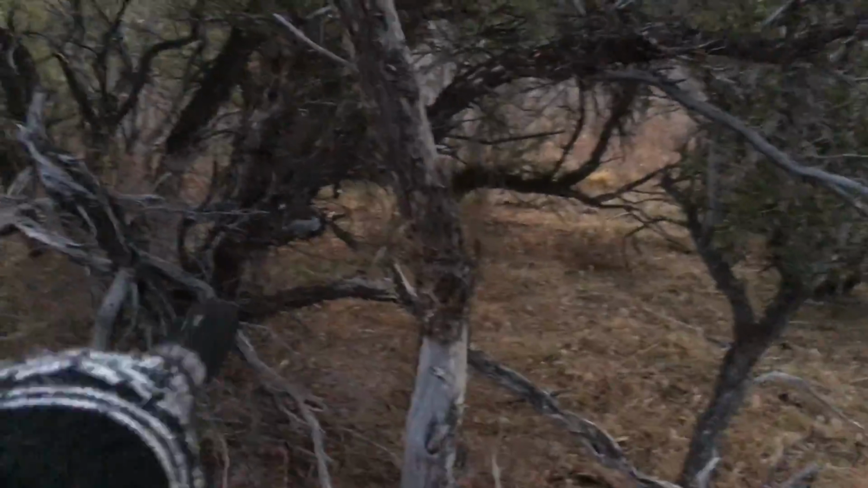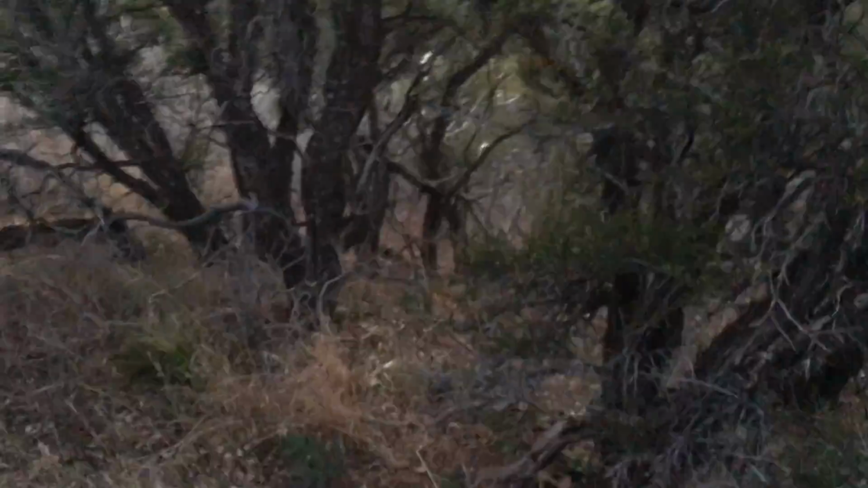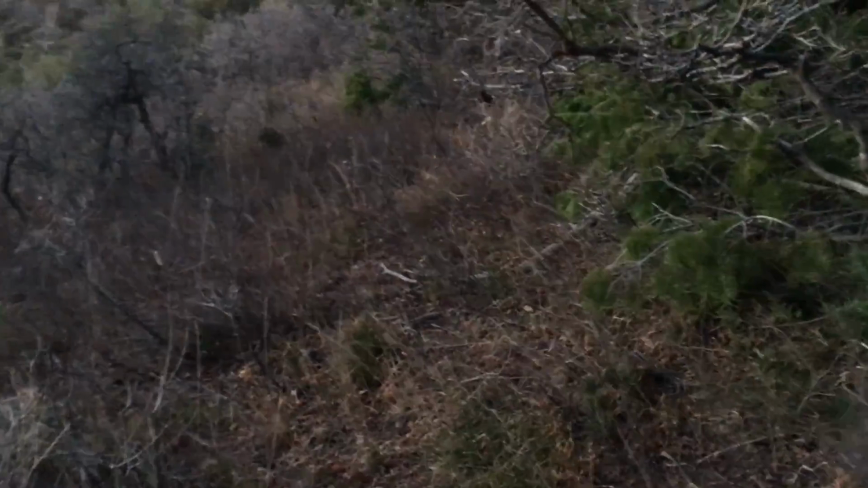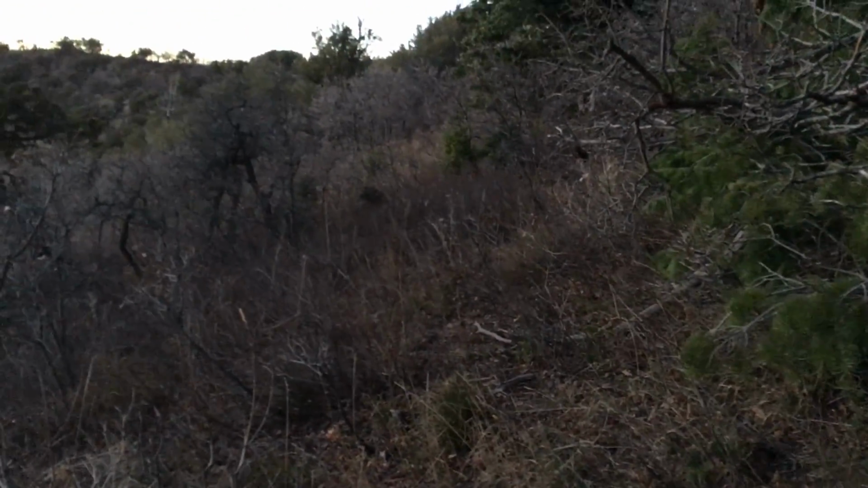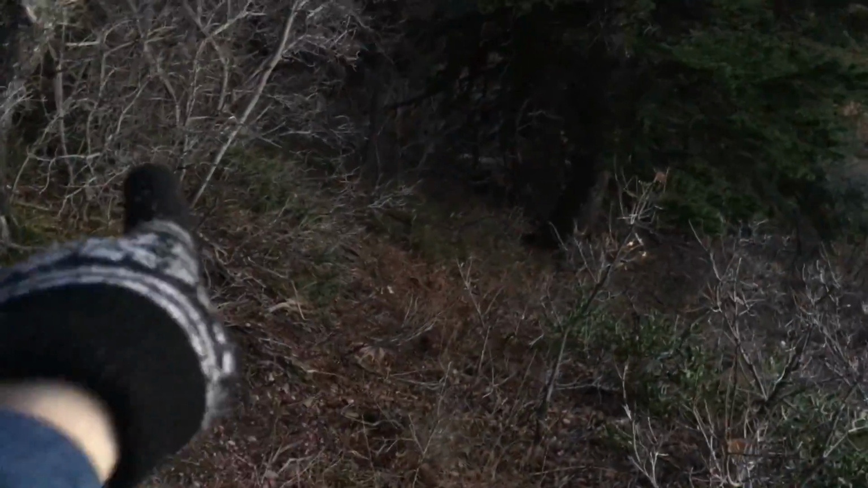very difficult to access. Notice this kind of hollow area in the center of that, and you got some twists and some breaks back there. Okay, we got our first rock clack and some breaks down the hill. This is a game trail that I'm on right now. It's getting hard to see it because it's dark, but it goes down and it wraps around there.